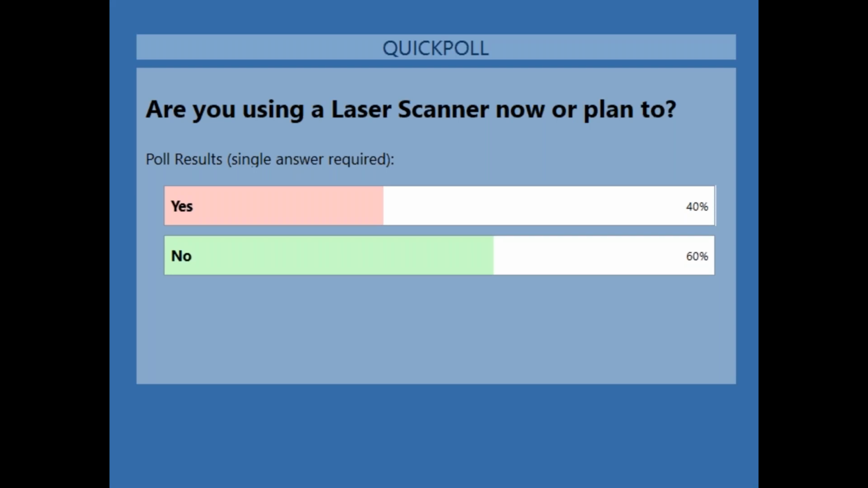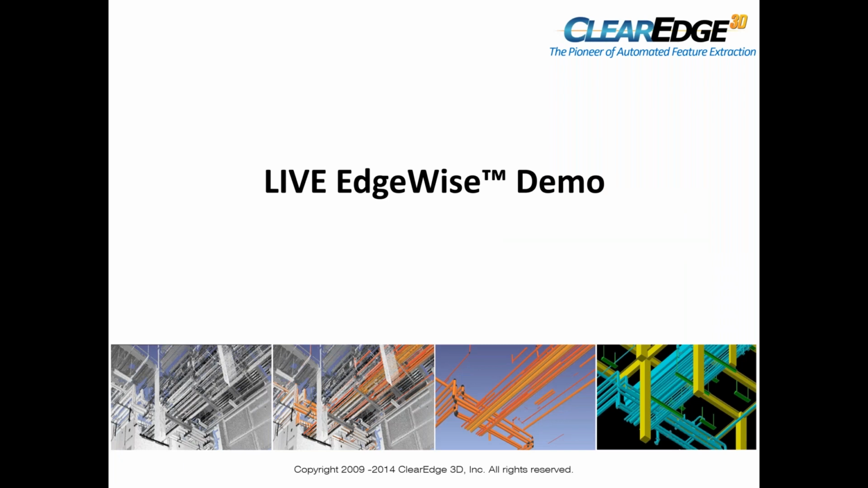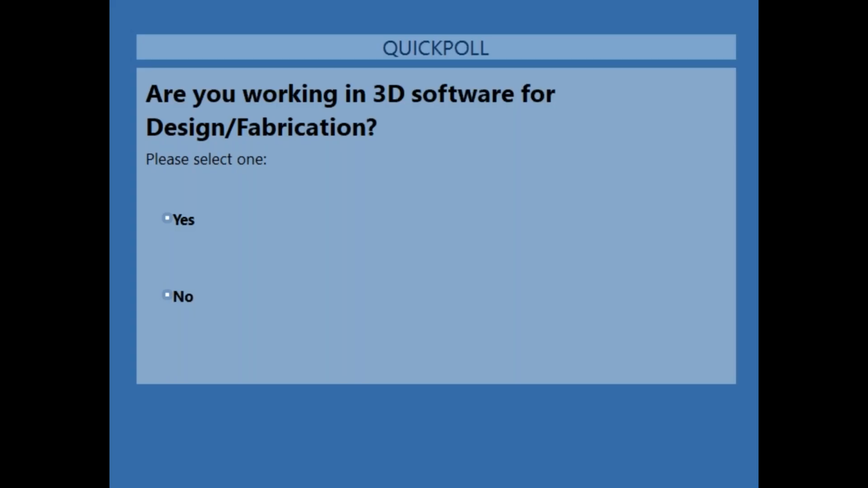Let me shoot out the next one. The second one: are you using or working in any 3D software currently for design or fabrication? If yes, please do answer it. We wait for a few more seconds. So we have around 50% of votes cast.